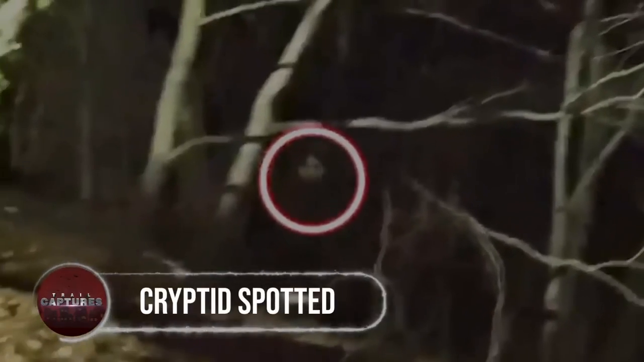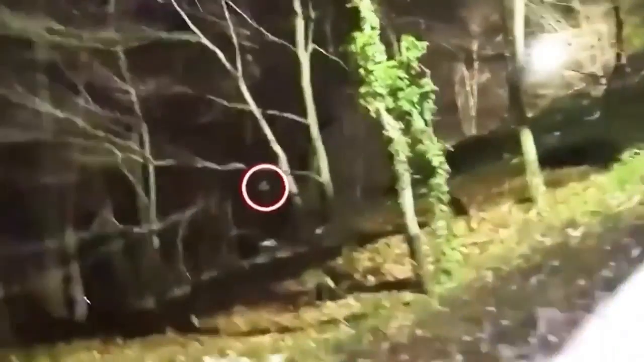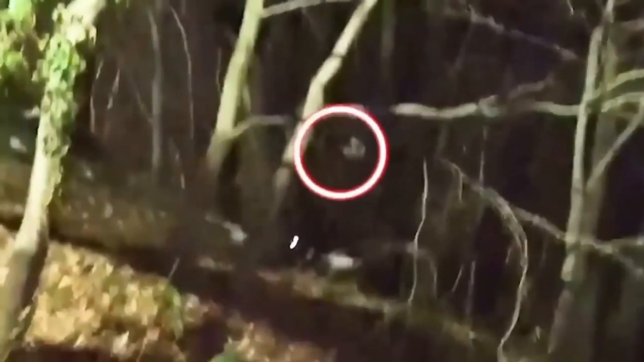Cryptid spotted. Once in an open field, a video captured a strange, blurry creature wandering around like it owned the place. It was like a cryptid show in broad daylight.